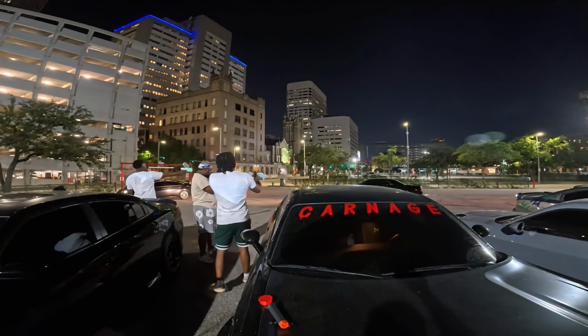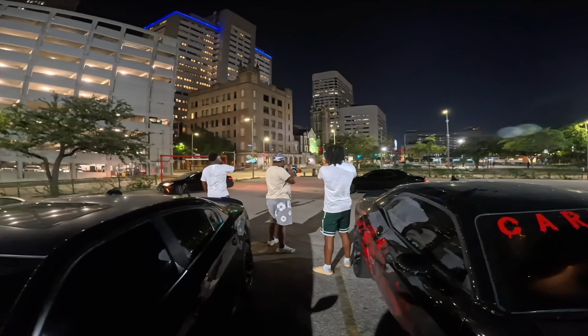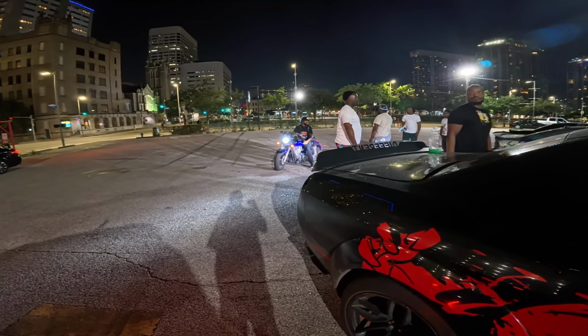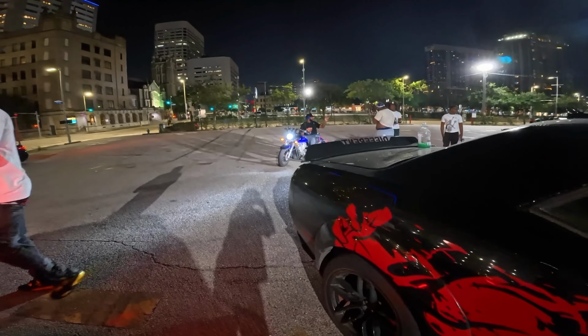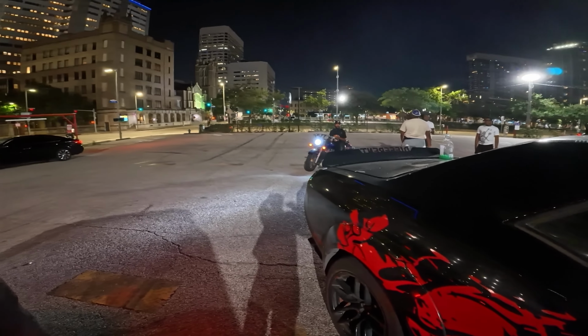No. Hold on. Hey, just start shooting that nigga. He's gonna come out the other side. Get his ass. Right, he's gonna start trying to take off. He's gonna fall off there. Them hoes be RT, bro.